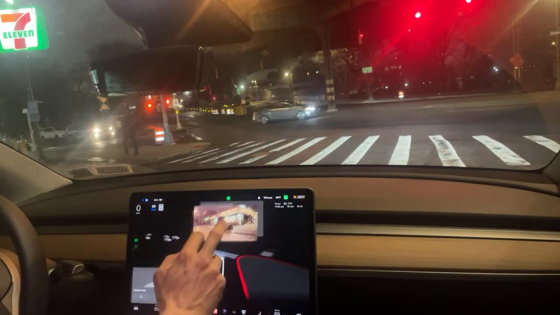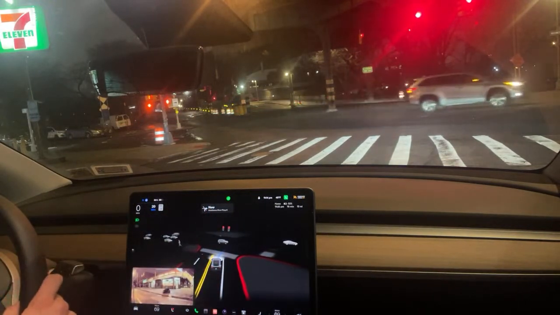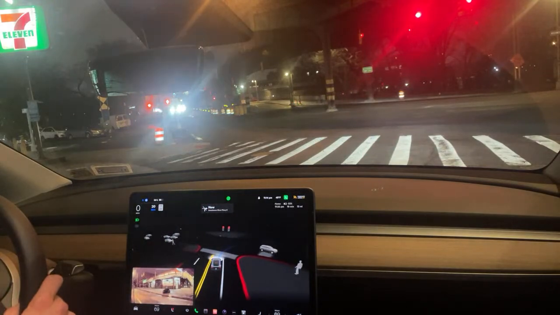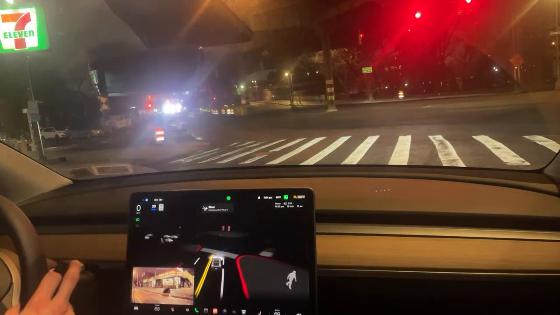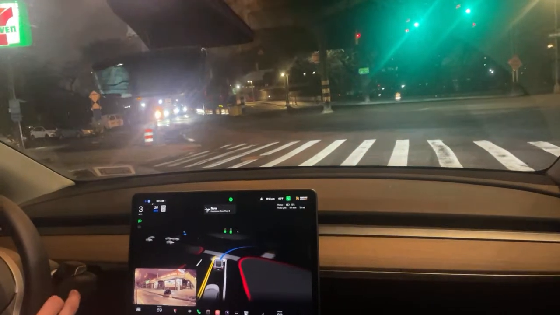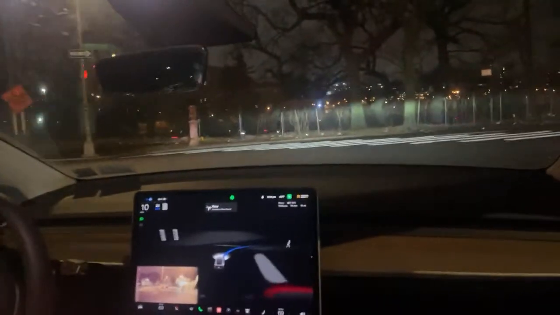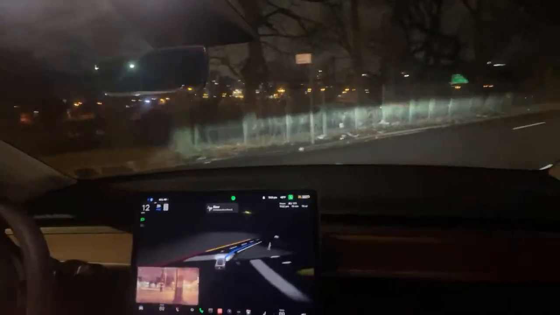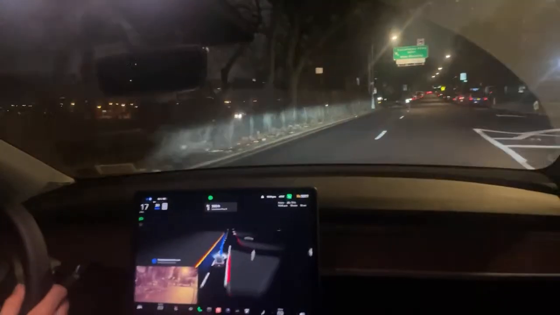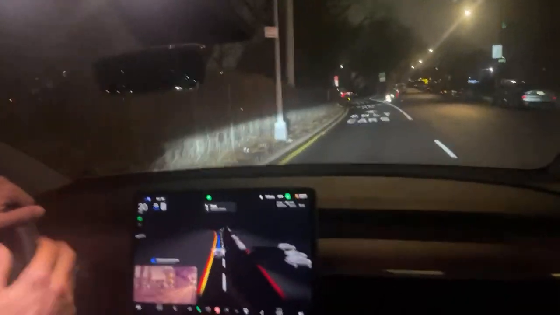This is pretty awesome. You can move this around. I don't know why you'd want to cover that up though, so let's leave it down here. All right, the light's turning yellow on the other side. Now let's see what it does here. We have the poles from the train. We stayed far away from all of them. That was awesome. And now the blinker changed. Lane changed onto the on-ramp.